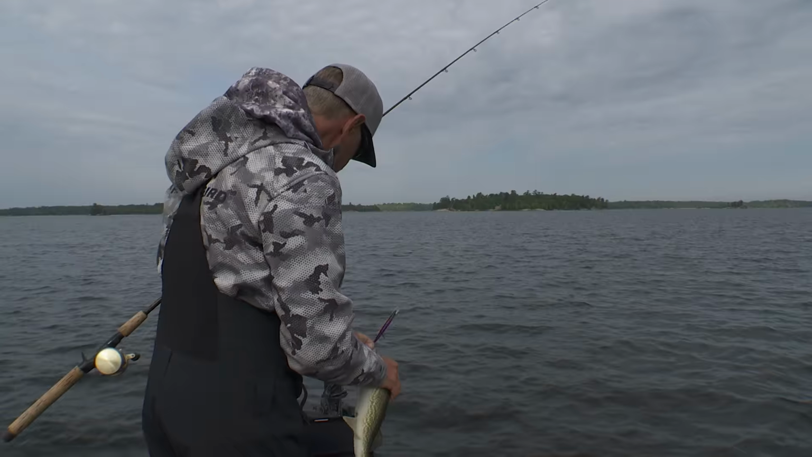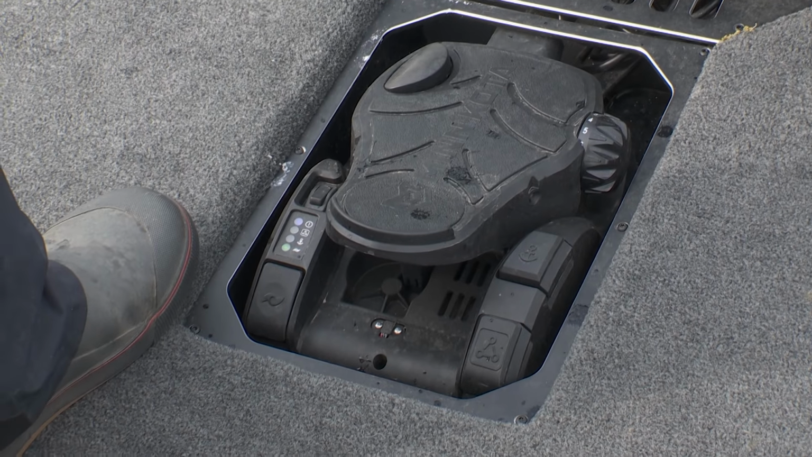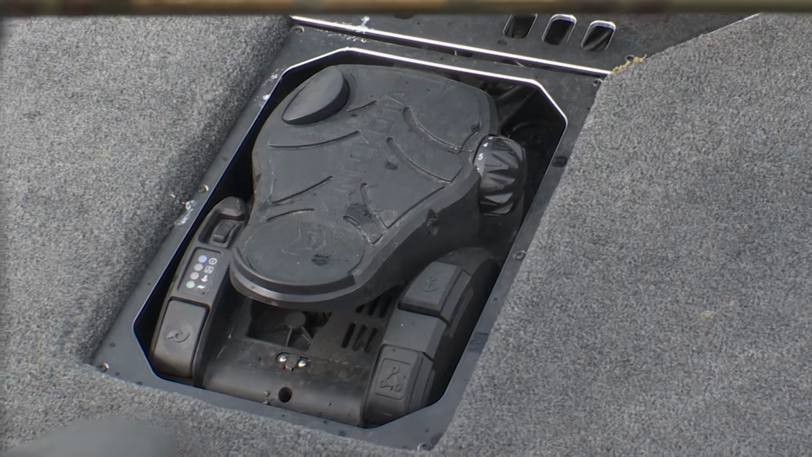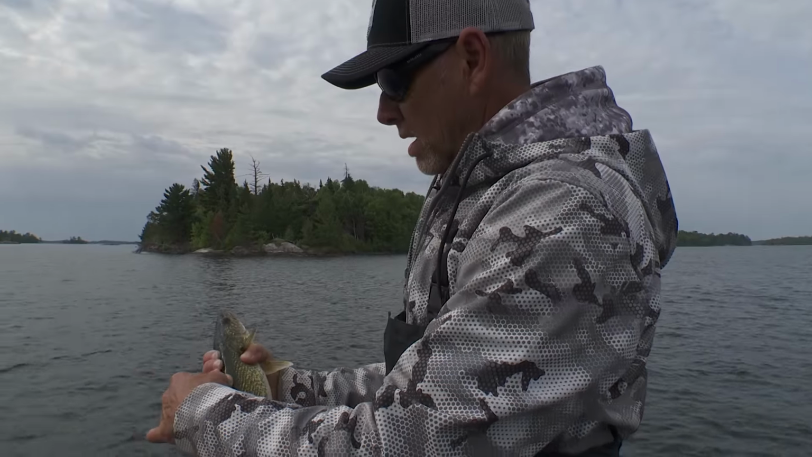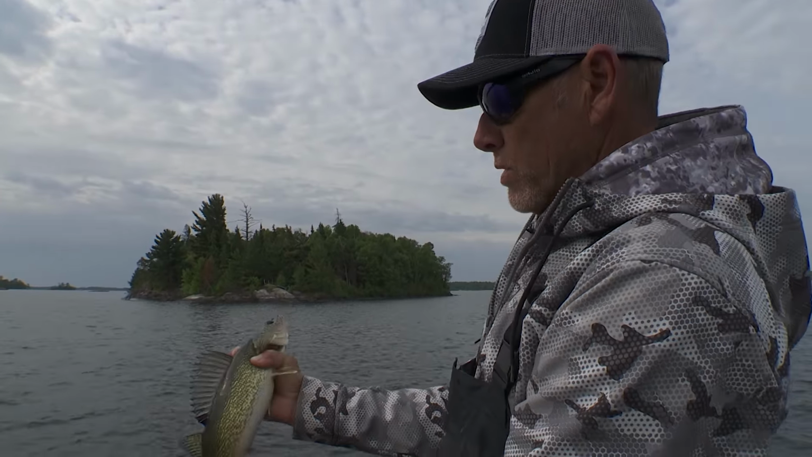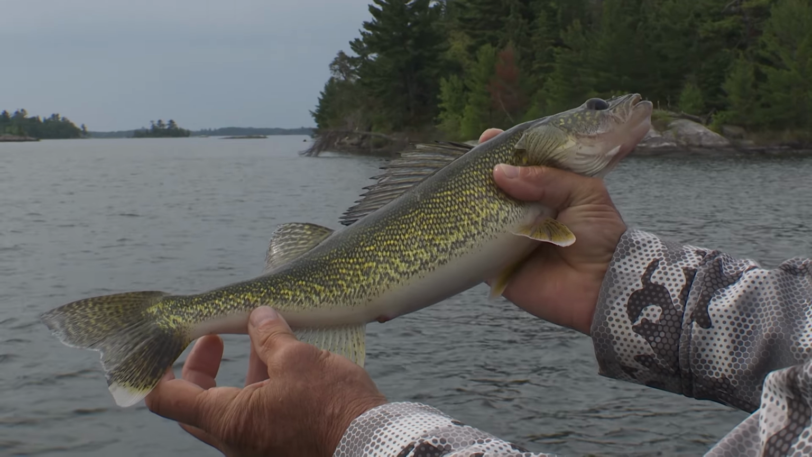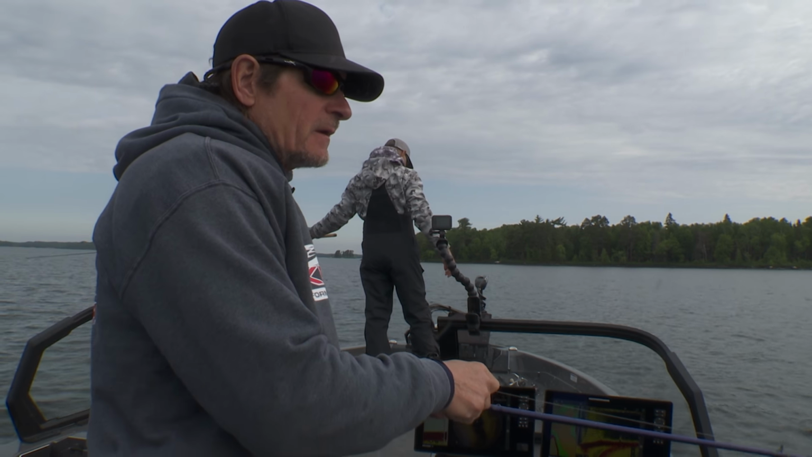The nice thing about this, you have the ability to kill the trolling motor and hit spot lock and actually fight the fish like you normally would. A little more entertaining way to catch them. Just a small one, super pretty though. Bright white fins. Ooh. You like a good one?